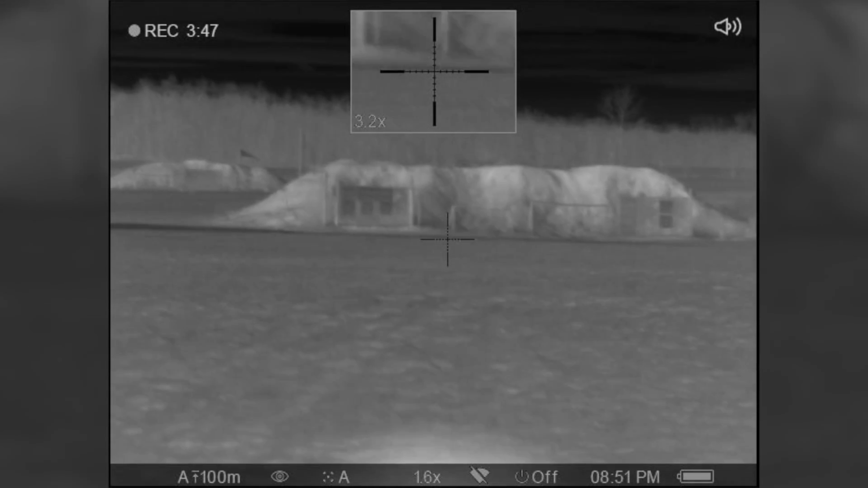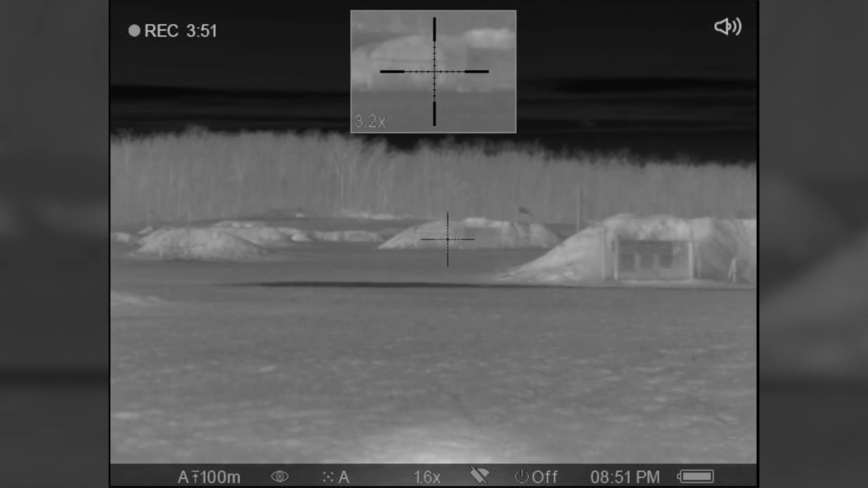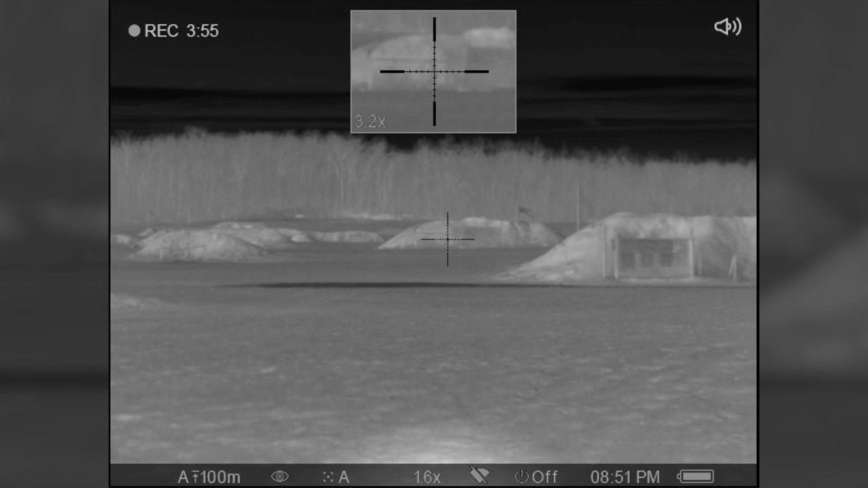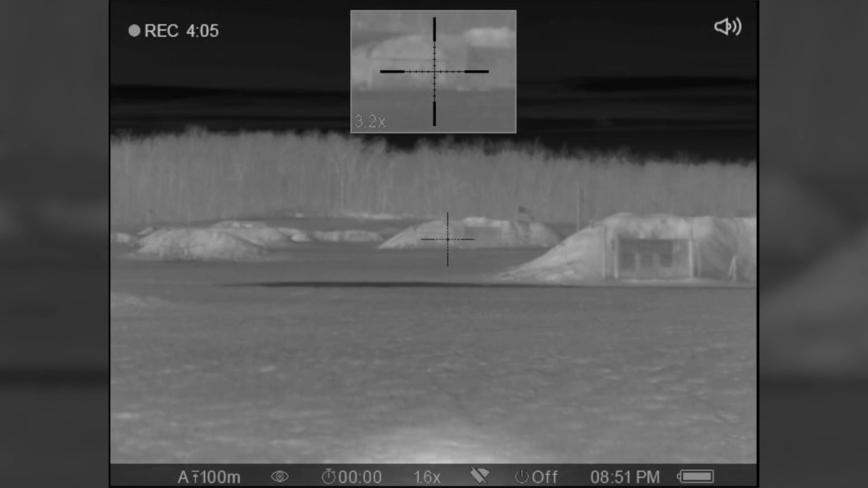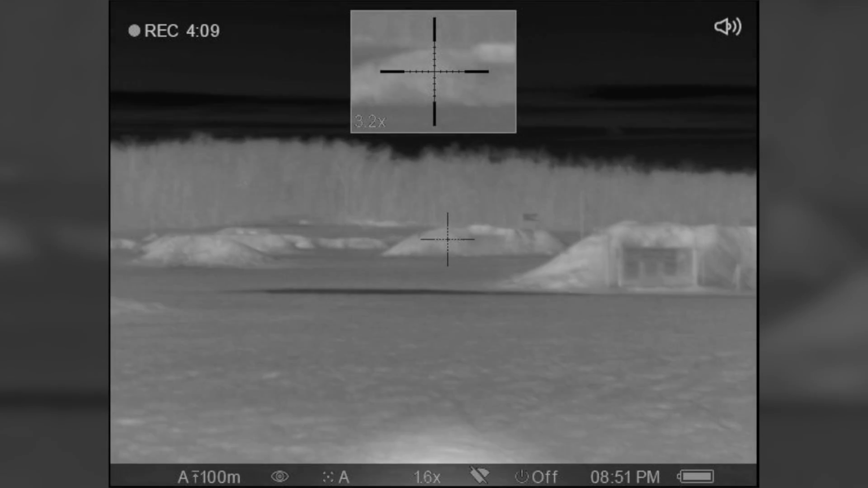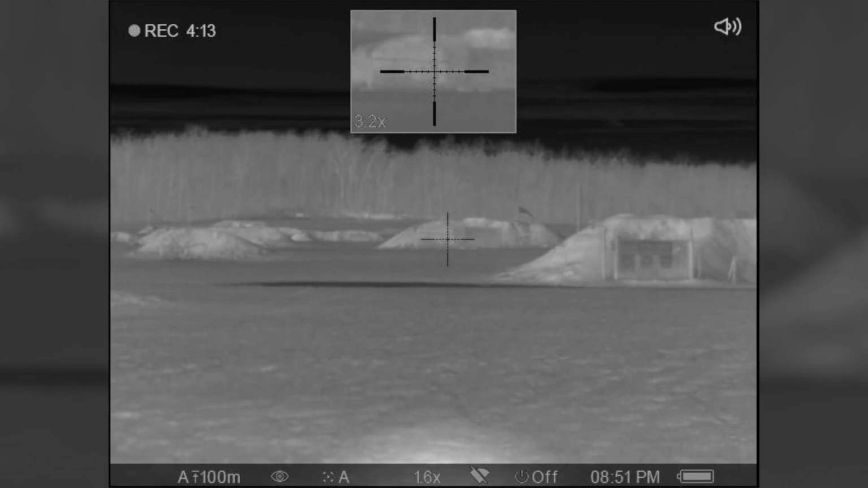All right, let's move it out to 200. And out there, if you look at the magnified window, the 3.2x, you should see the stem and the target. I'm going to have to aim a little bit high for 200. And that connected. Connected again. You can see though, the target is not that clear to me.